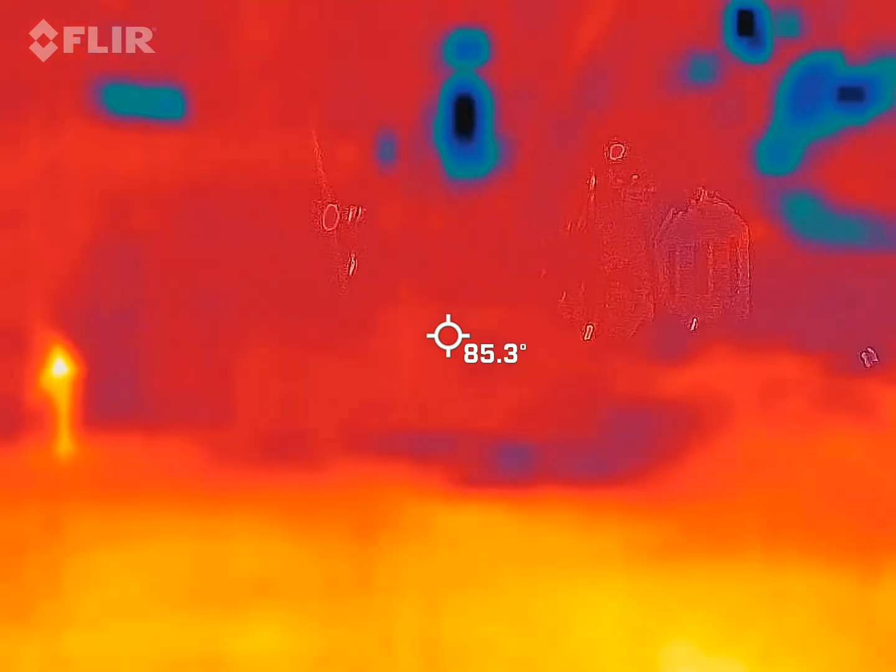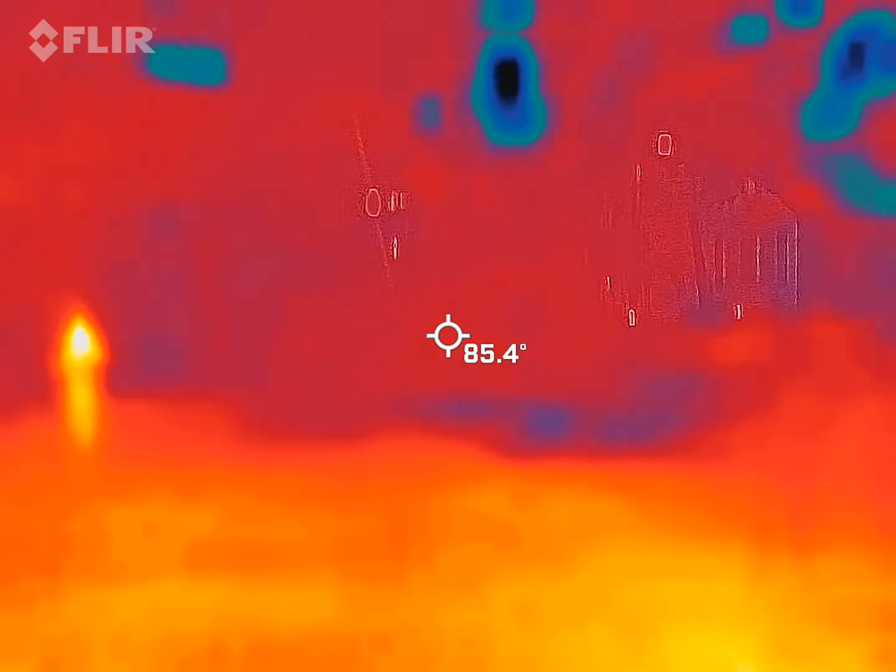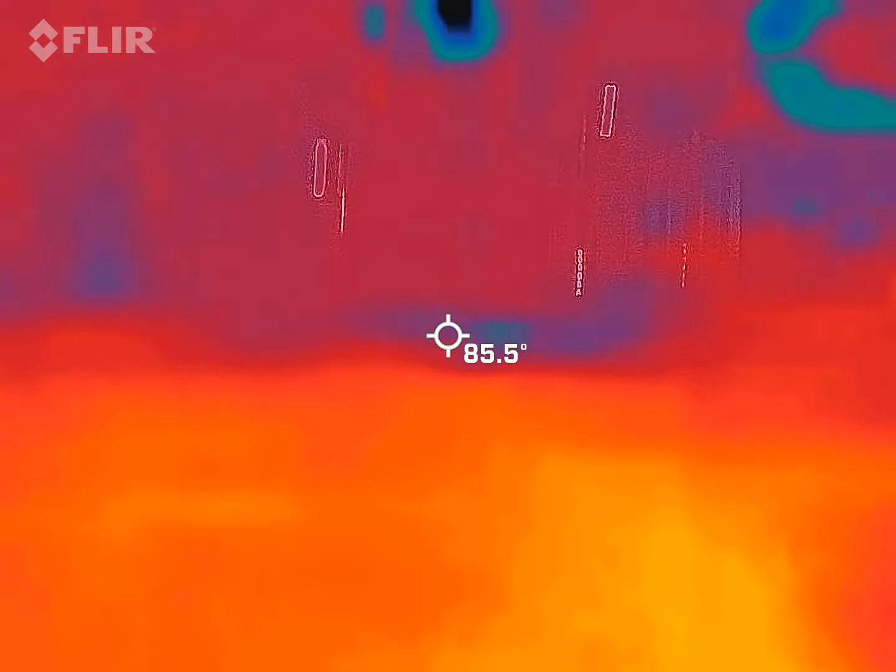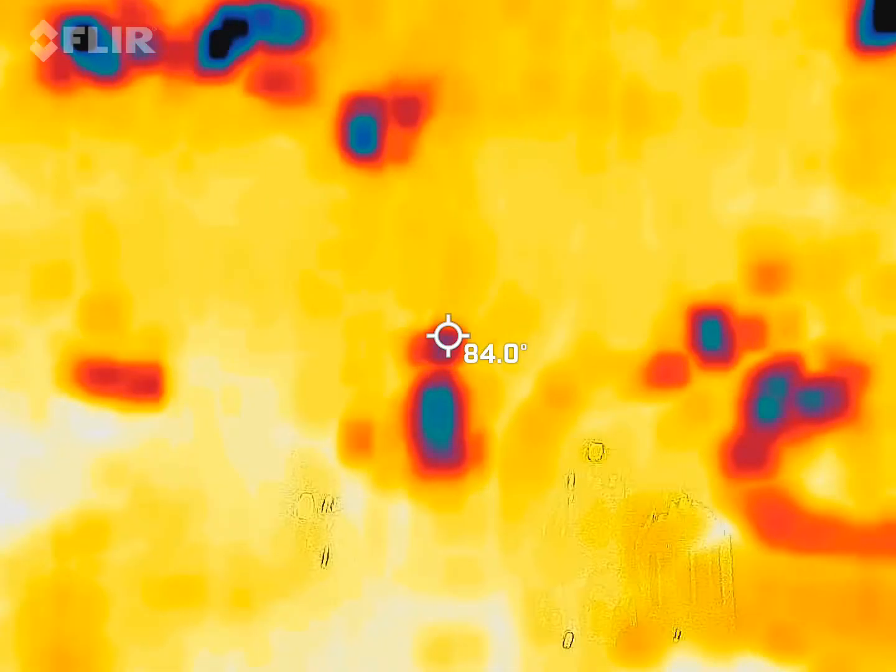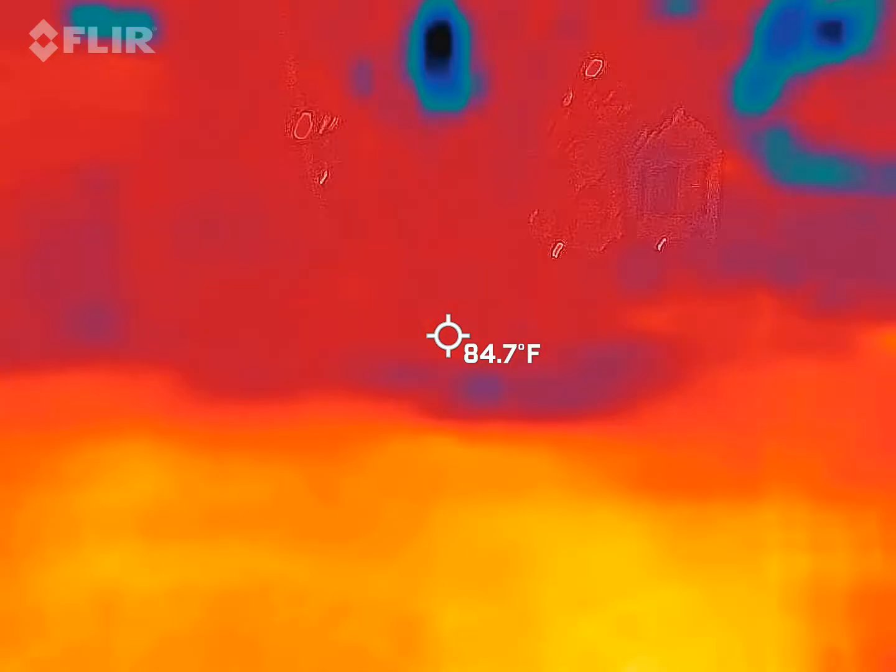Let me ask you one. So like right here, see how it's, that's the glass. Okay, I see that. And then the temperature is lower there, obviously. Right? So your blue and black are going to be your lower, colder spots. Again, black cold. White and yellow hot. Gotcha. Okay.